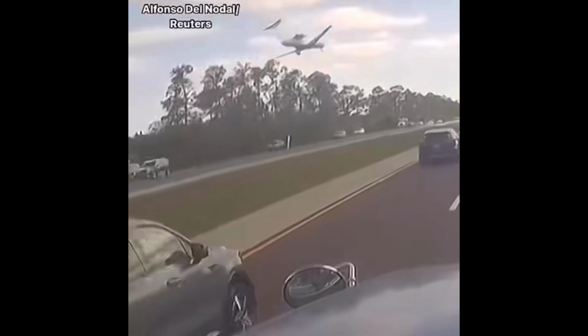On February 9th, 2024, a private jet would crash onto a Florida highway. Dashcam video from a nearby driver shows the devastating moment.